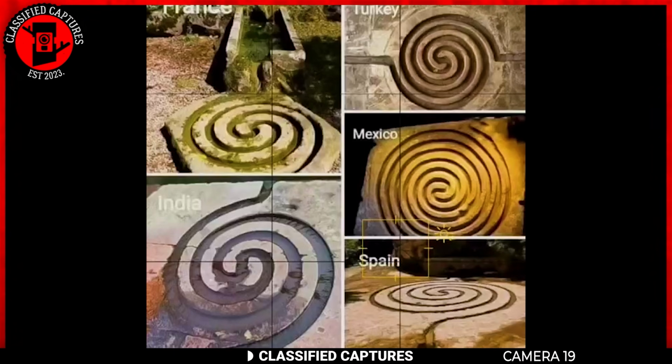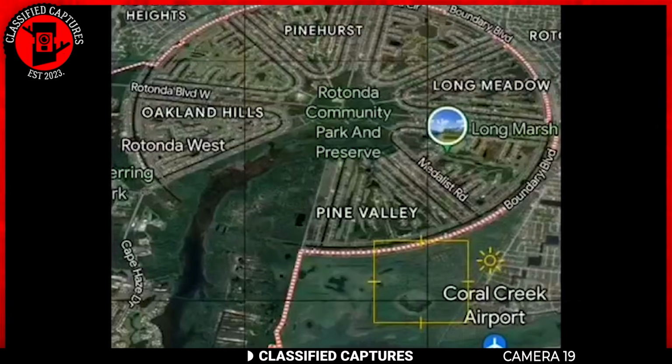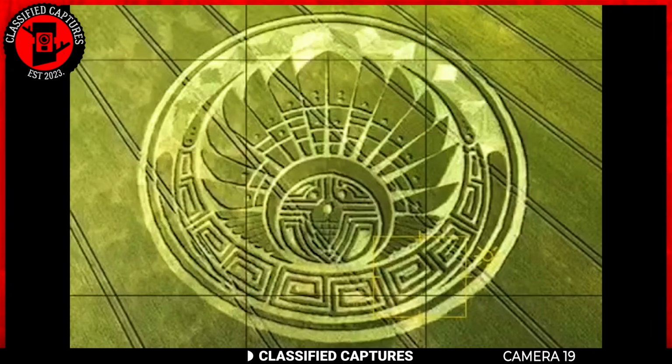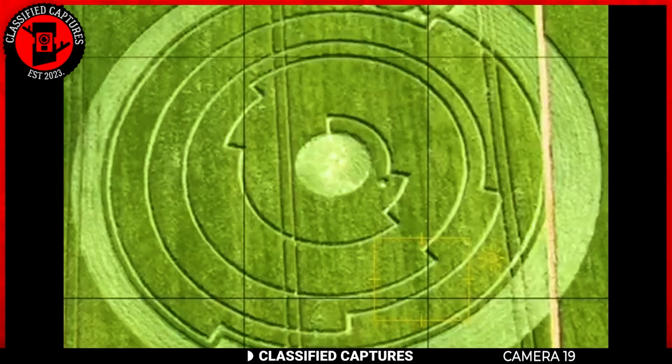One such example is a community that follows the spiral grid pattern. Contrary to conspiracies, the purpose of this design is not to generate energy or induce any mystical effects. Instead, it's a practical and well-thought-out layout aimed at providing residents with certain amenities and features.